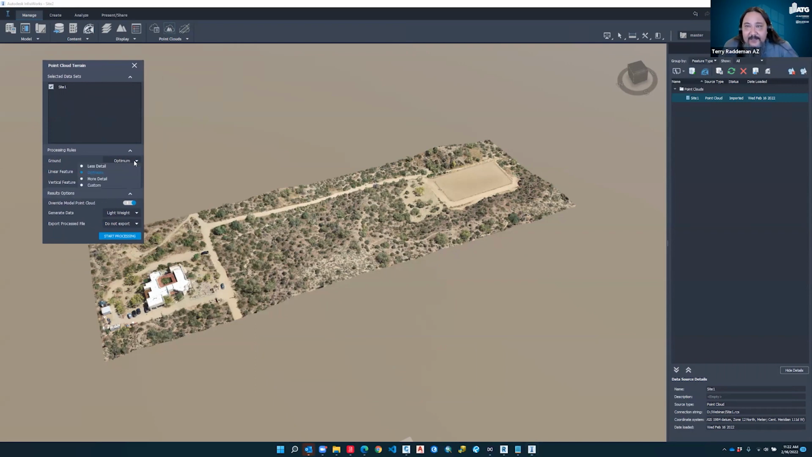It's basically going to go optimal, more detail or less detail based on your point cloud and the data. And it's really just relative to the size of what your output file is. So I'm going to leave these as defaults here and leave the lightweight as default here as well. We can do all points or key points, and we're just going to leave it as lightweight.